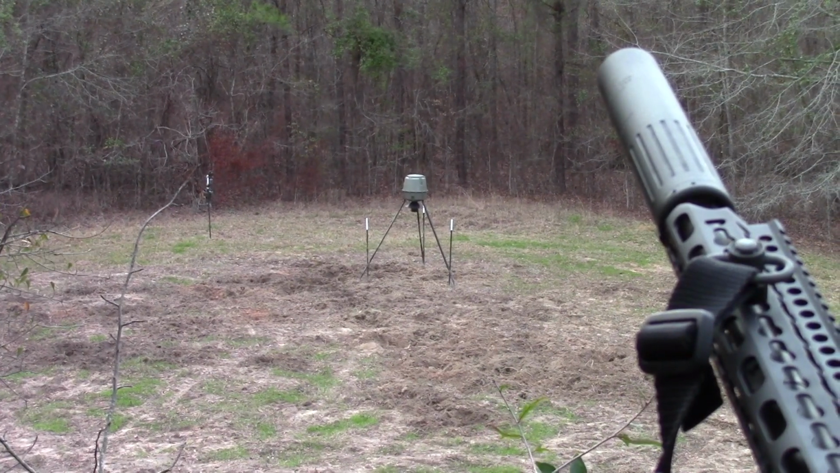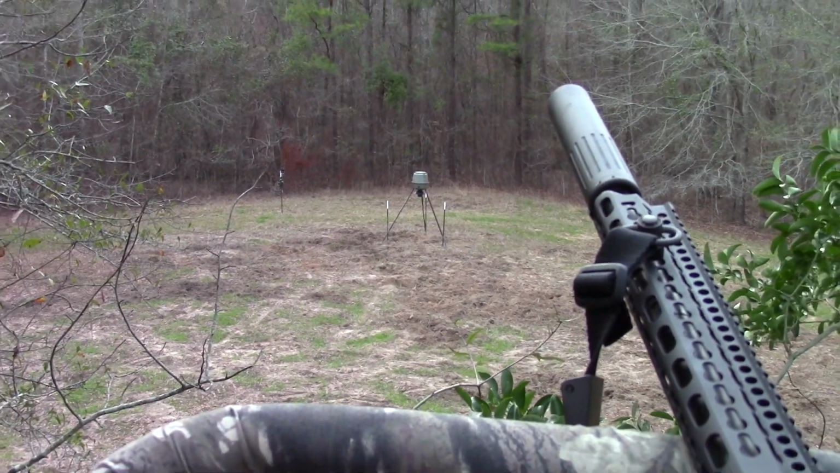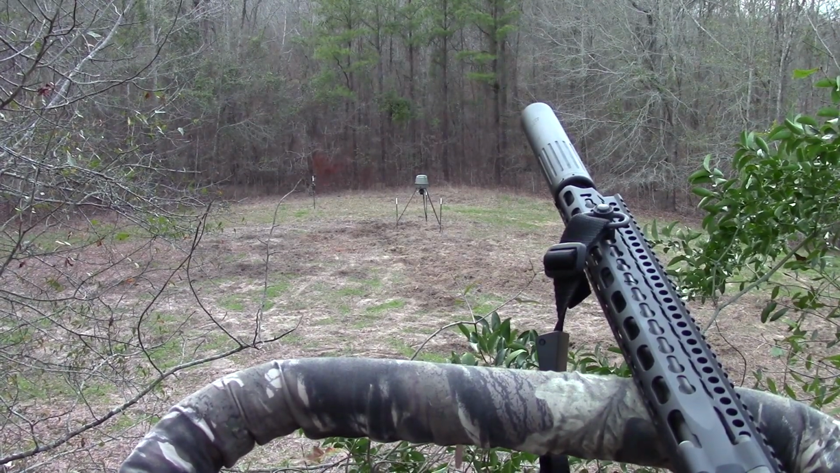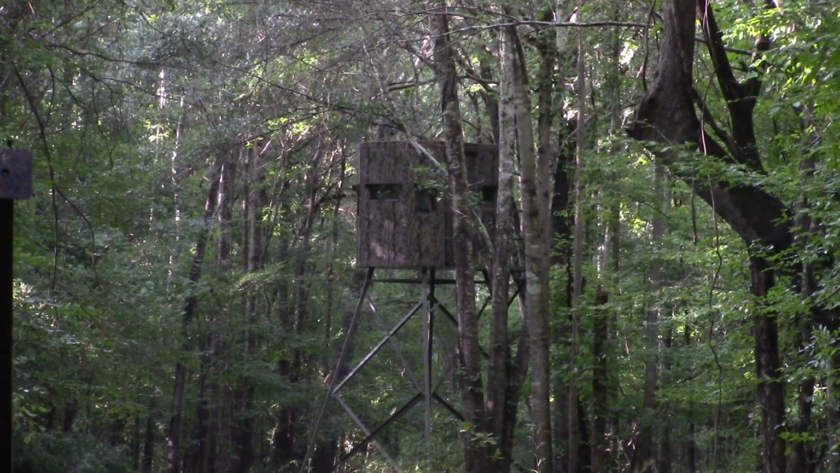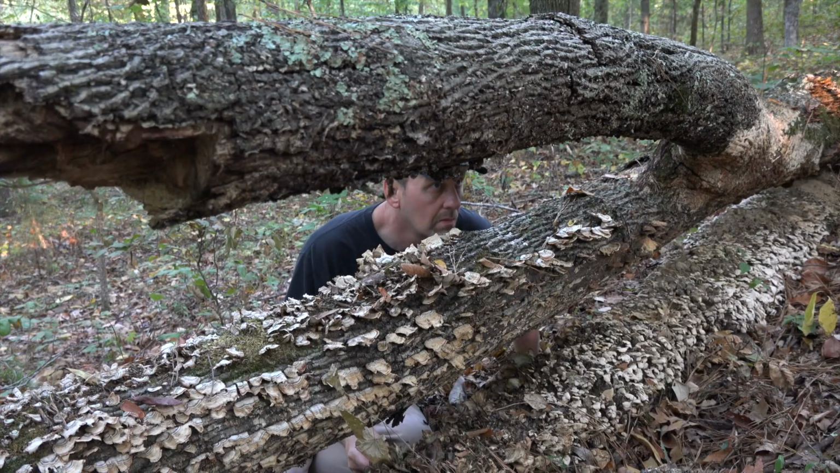Oftentimes, a hog control operator must select a stationary shooting position, which is quietly accessible from multiple wind directions, has open shooting lanes, and offers adequate concealment during both day and night. A stationary shooting position can be a covered shooting stand, an open tripod stand, a climbing tree stand, or a simple hide located on the ground.